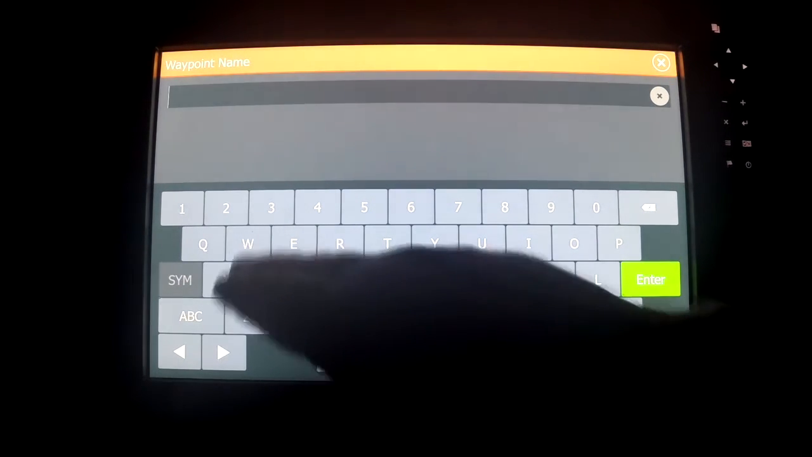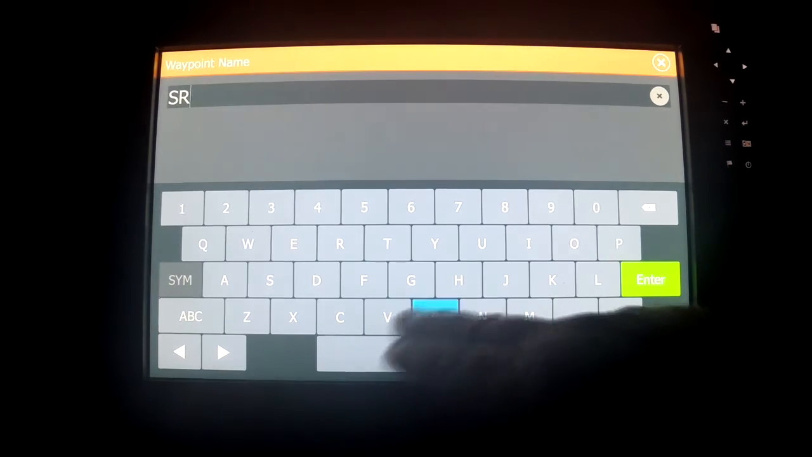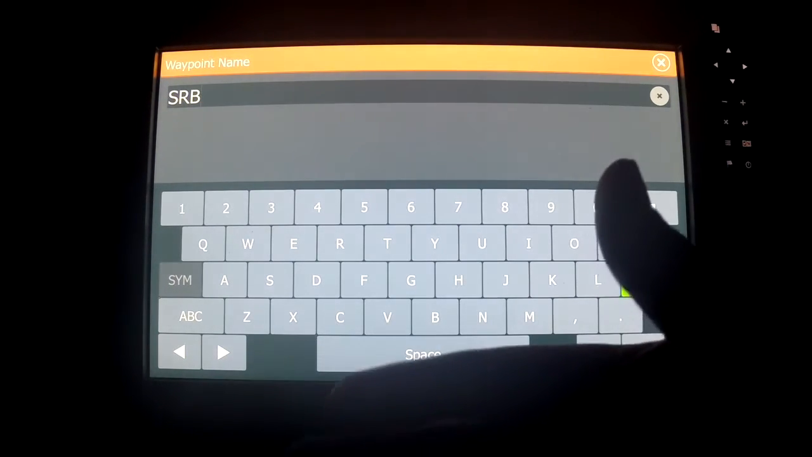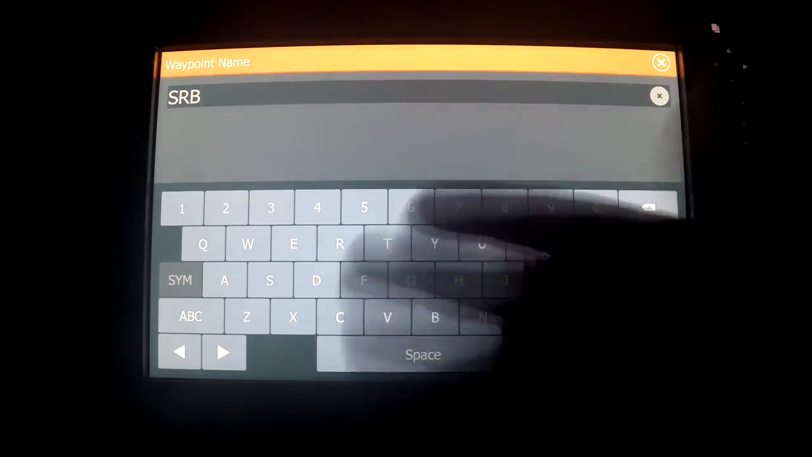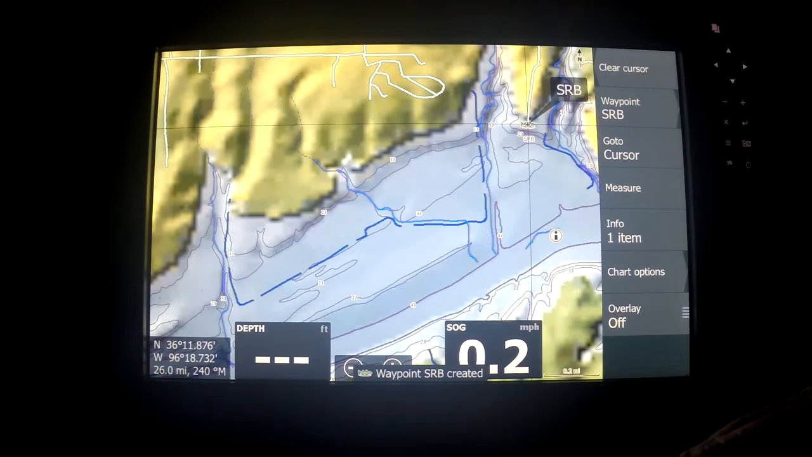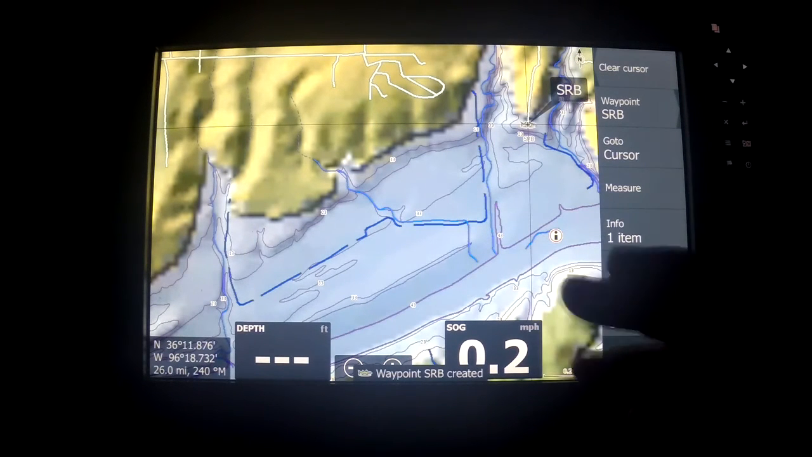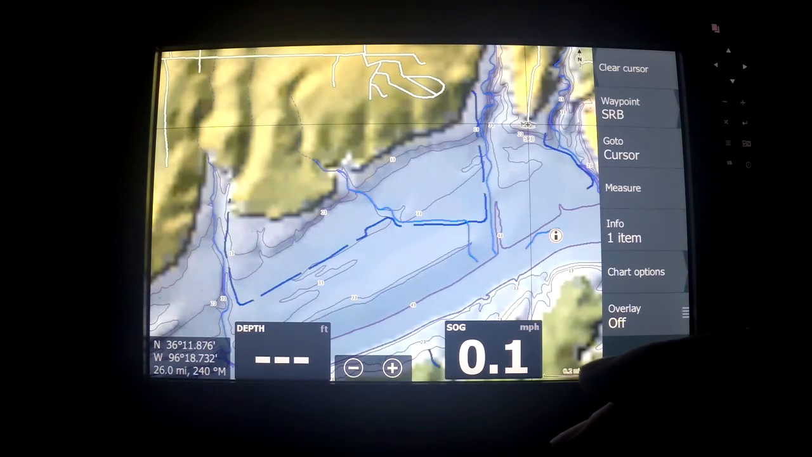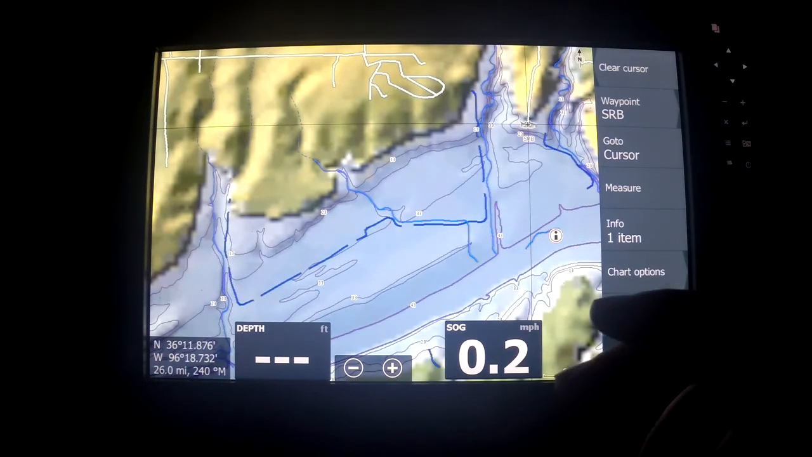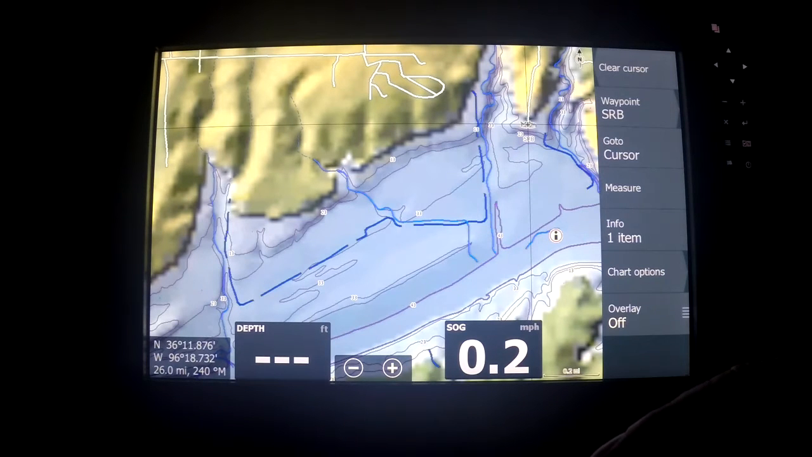We could say submerged road bed, and we know because of our internal code that we know what that means, and then hit enter and then hit save. And wow, we've got a point right there on that submerged road bed to fish that looks pretty interesting, especially for deep water fishing. But that's the way that you can do this, an armchair looking.